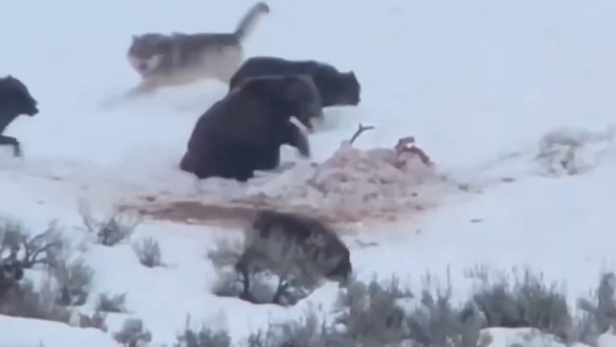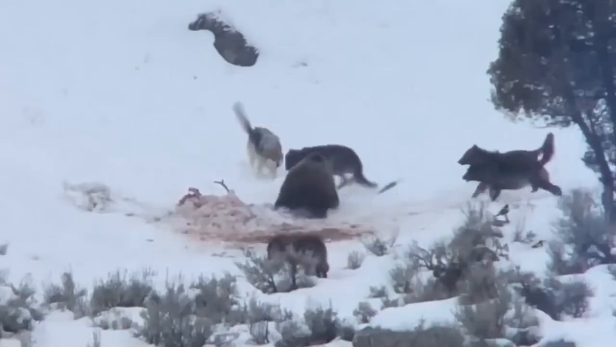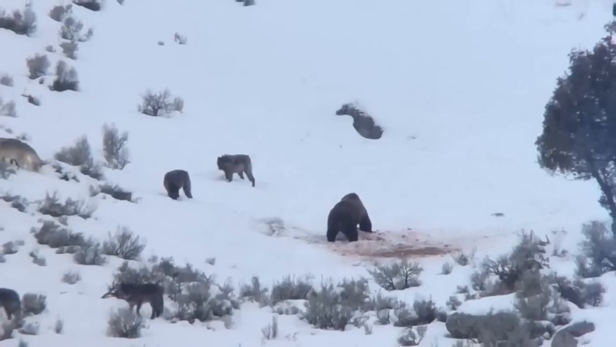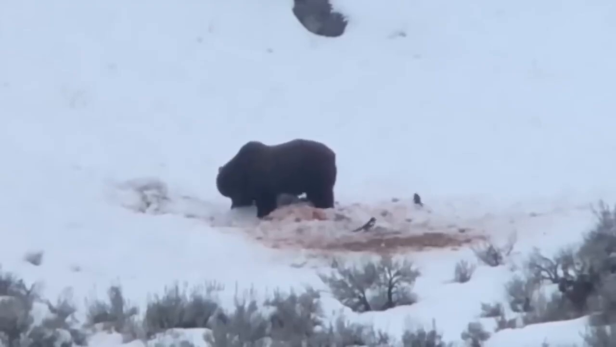Just an incredible sight to watch, as most bears hibernate in this time of winter. But this bear was fighting over the flesh all alone. After a deadly exchange of paws and claws, wolves moved on, leaving the bear alone with their kill.